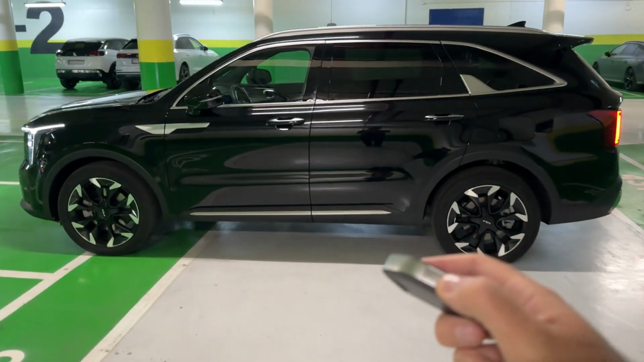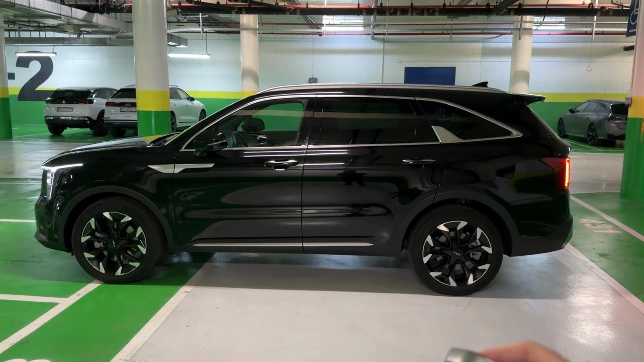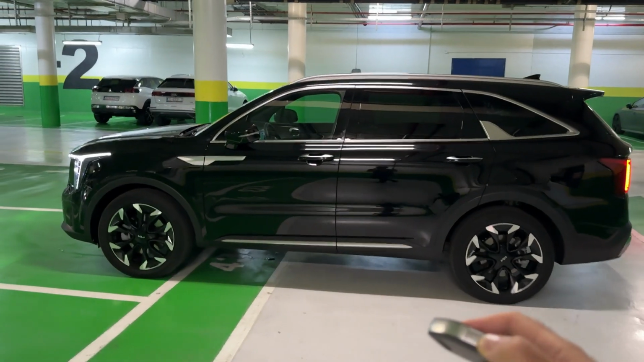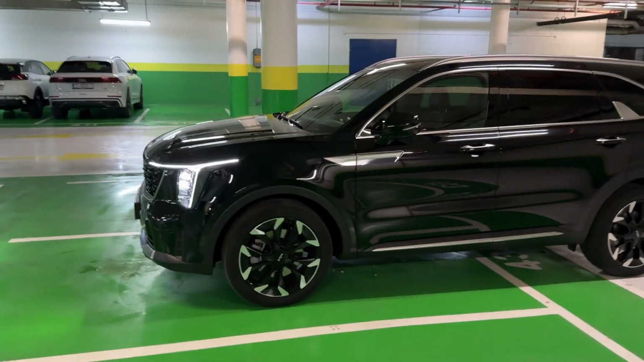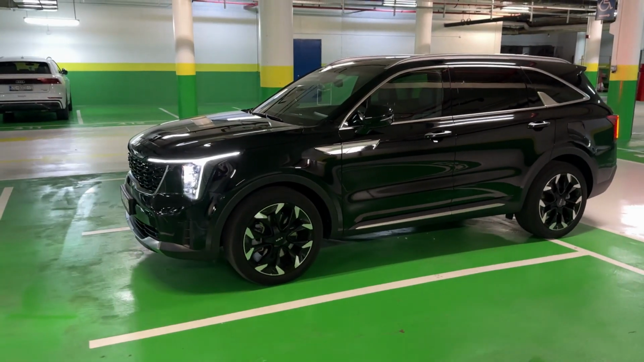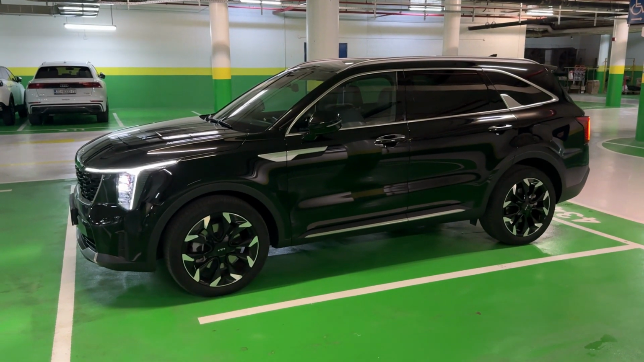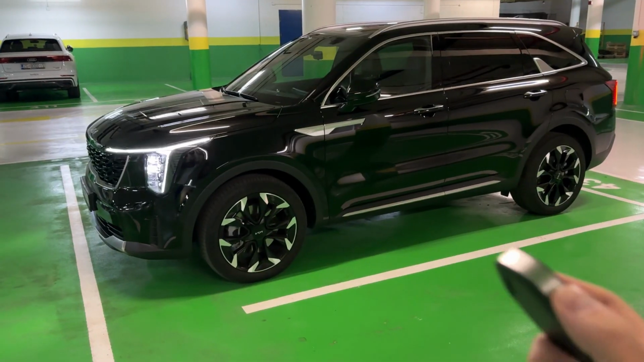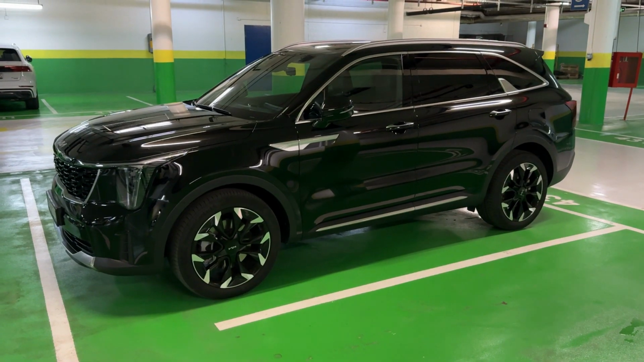You can do the same for going forward, of course. If you want to park it in a tight spot, and you see, okay, and it stops, press the hold button again, and that's it.